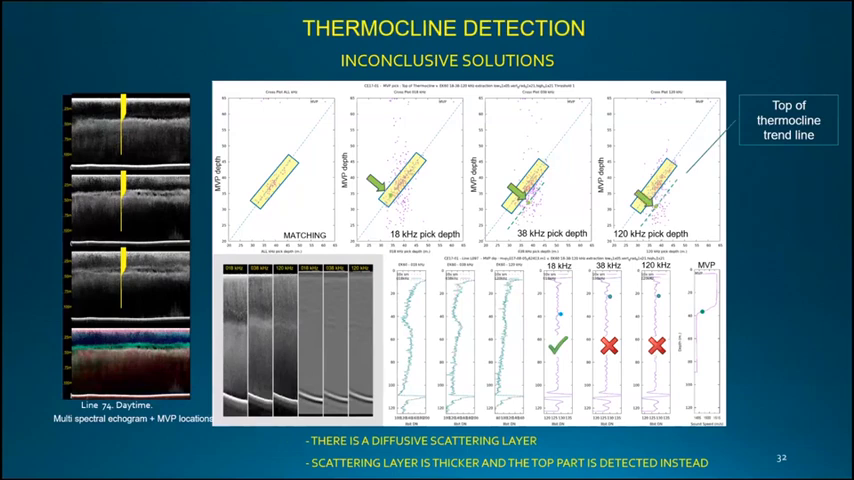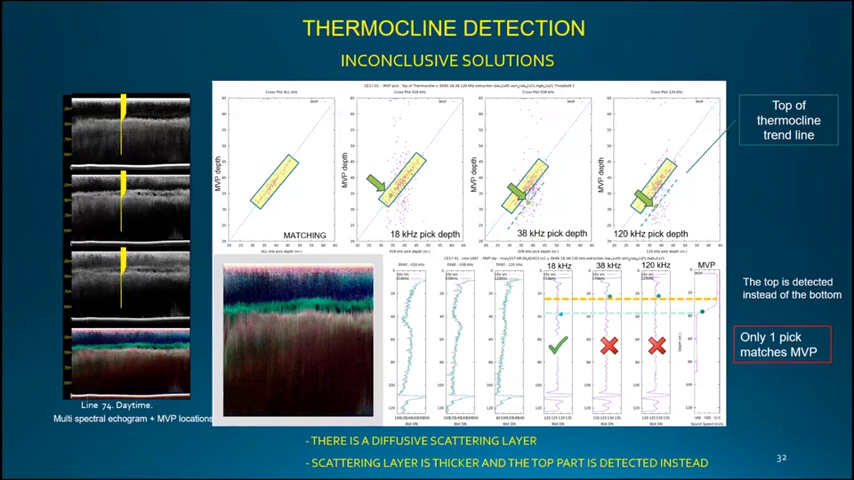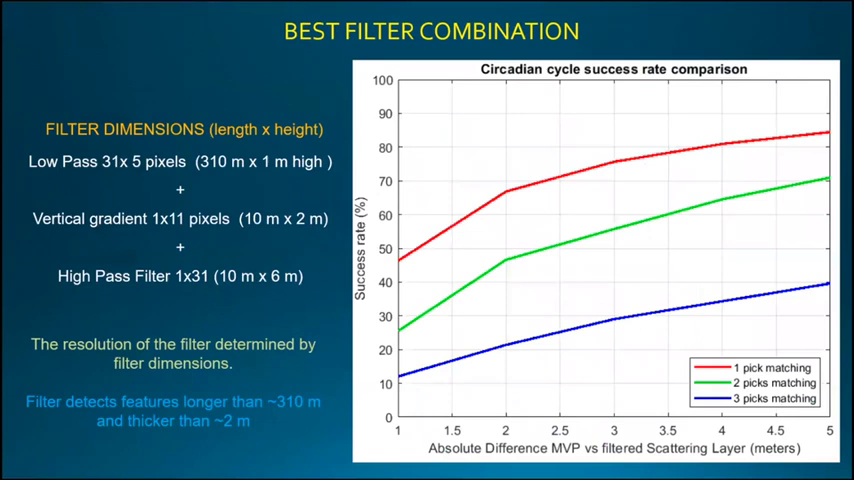In this case, it seemed that we were detecting the top of the thermocline instead of the bottom of the thermocline. And why is that? If we look at the echograms, we can see that the backscatter is frequency dependent, meaning that we are not looking at the same thing when we are analyzing the different frequencies. So the solution wasn't good, and this is how the echogram looks. We can see the high frequency is telling us there is a boundary layer shallower than this deepest layer corresponding to the low frequency channel.